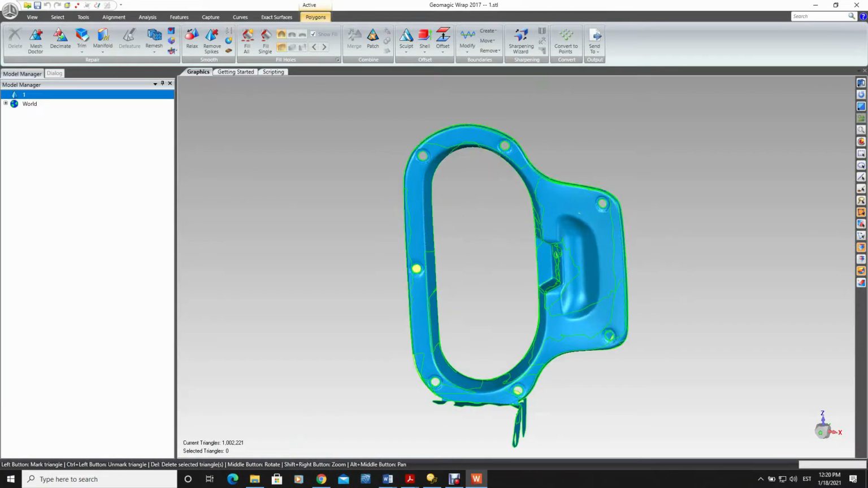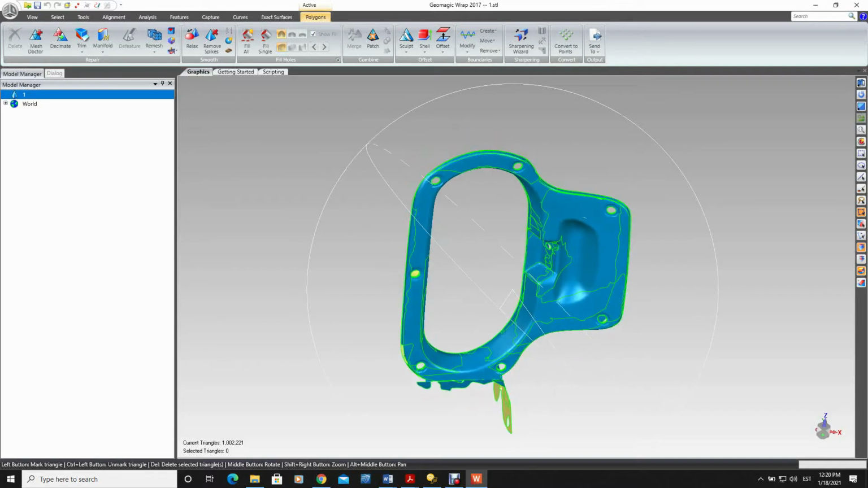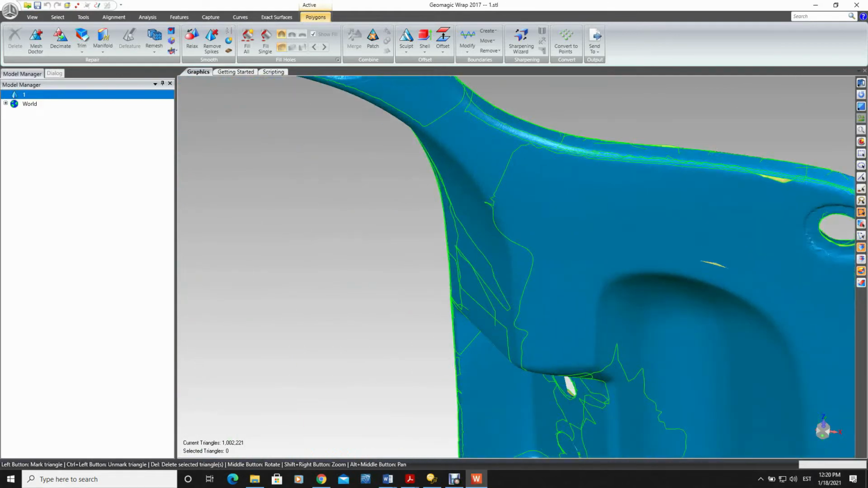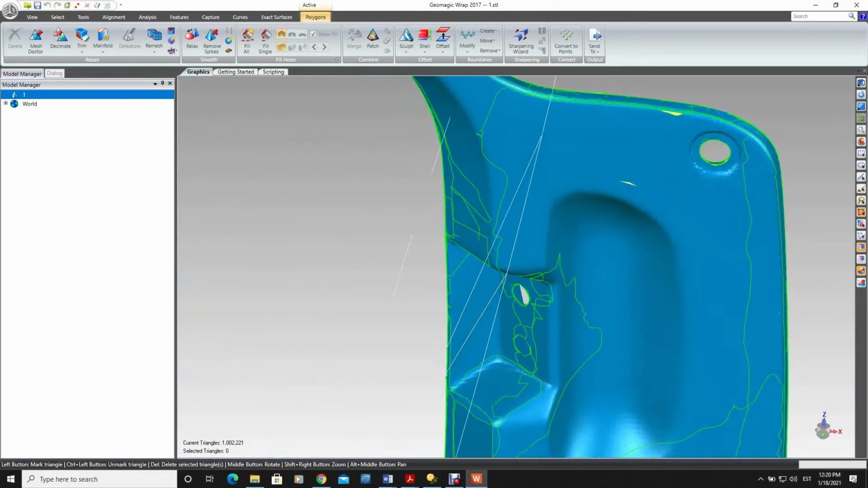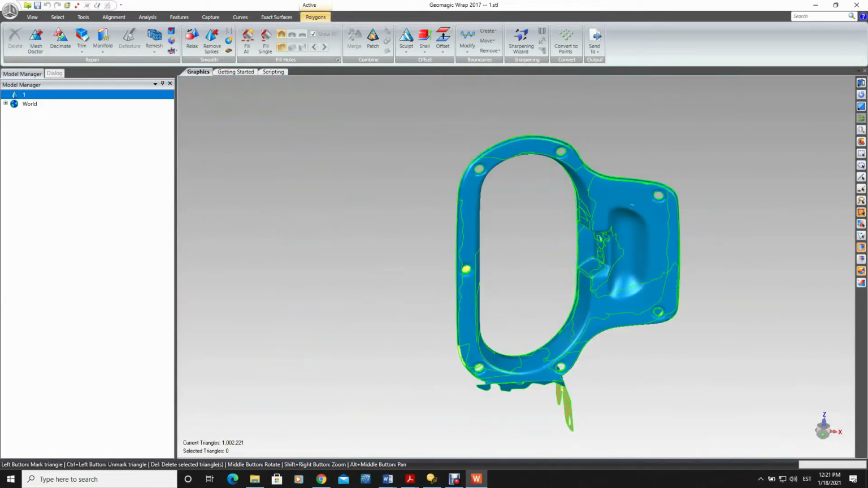Here we have imported the STL model we have just scanned to another software. It is Geomagic Wrap, a software specially dedicated to working with STL models. What we can see here is that we have several patches or several individual meshes that have been combined together. They haven't actually been stitched together, they are still separate, and these are the separation lines.